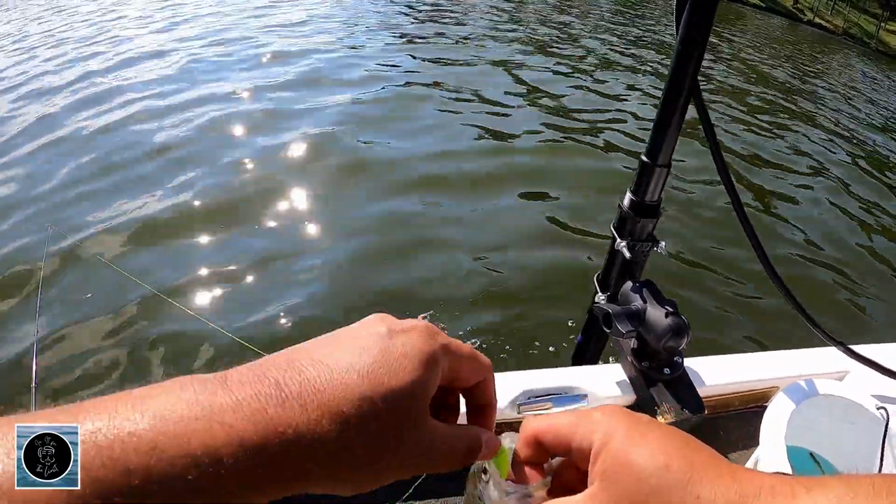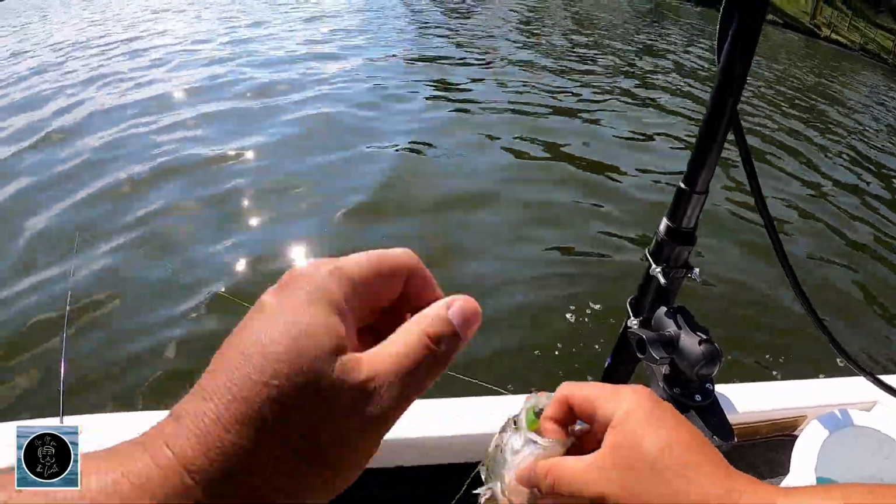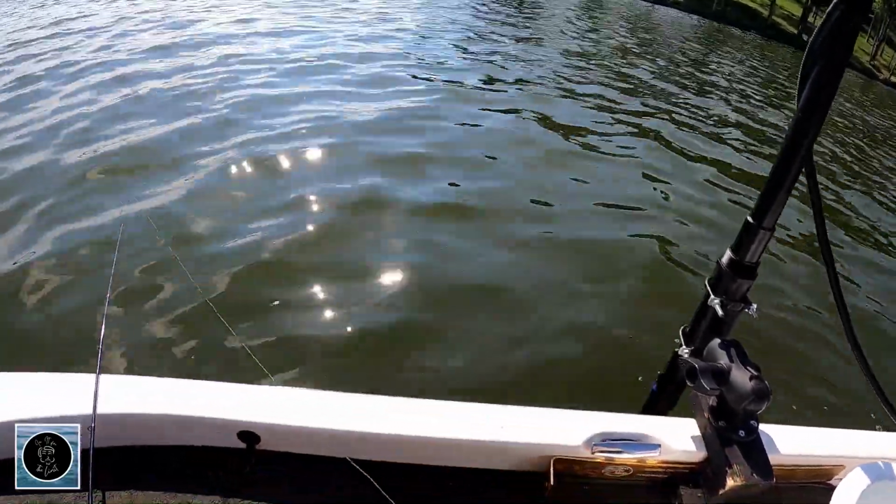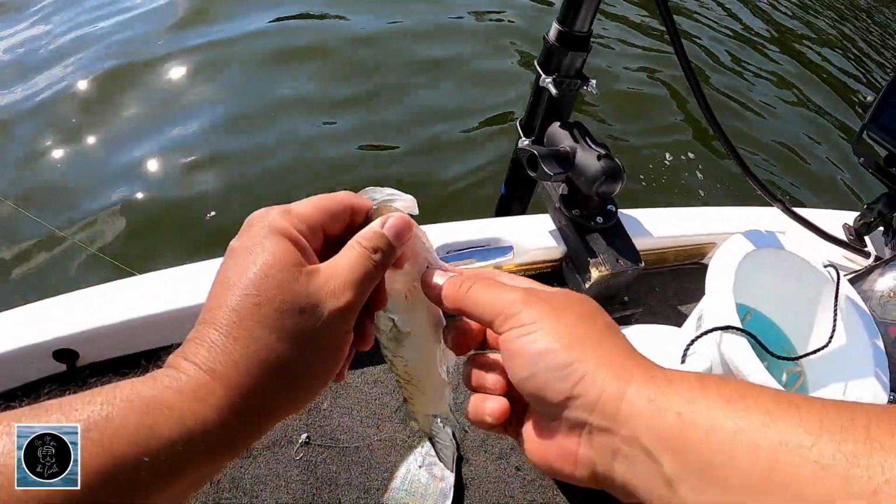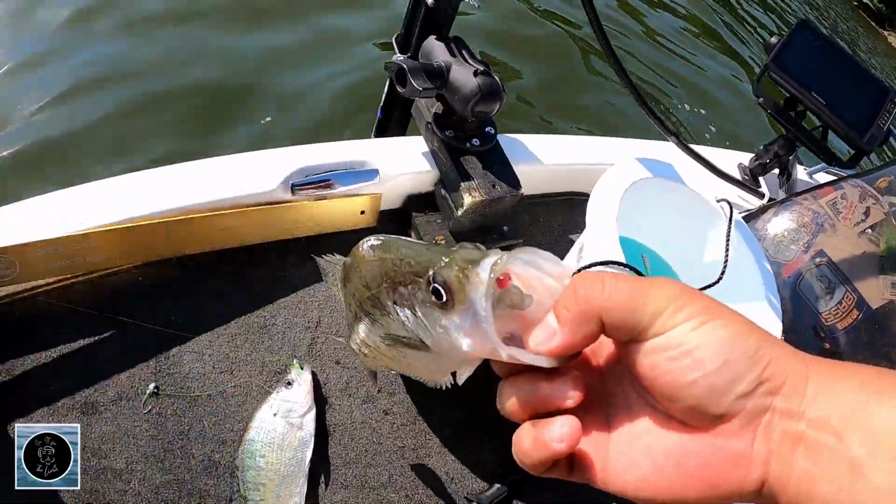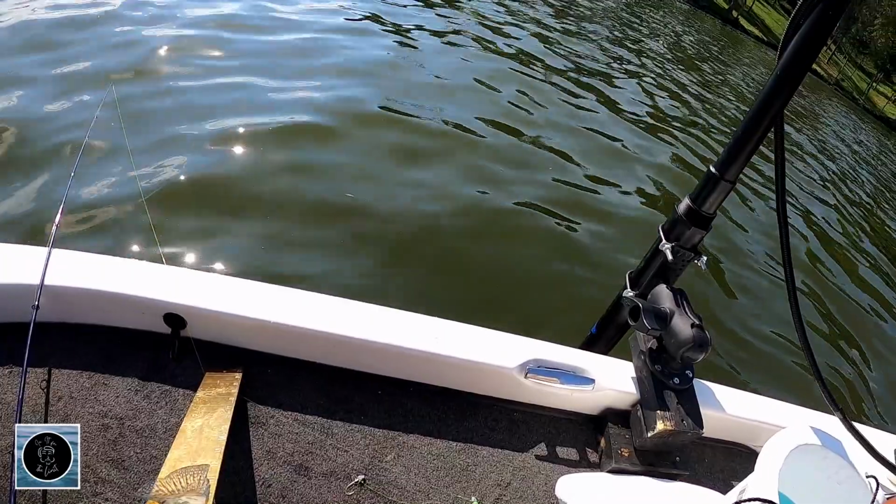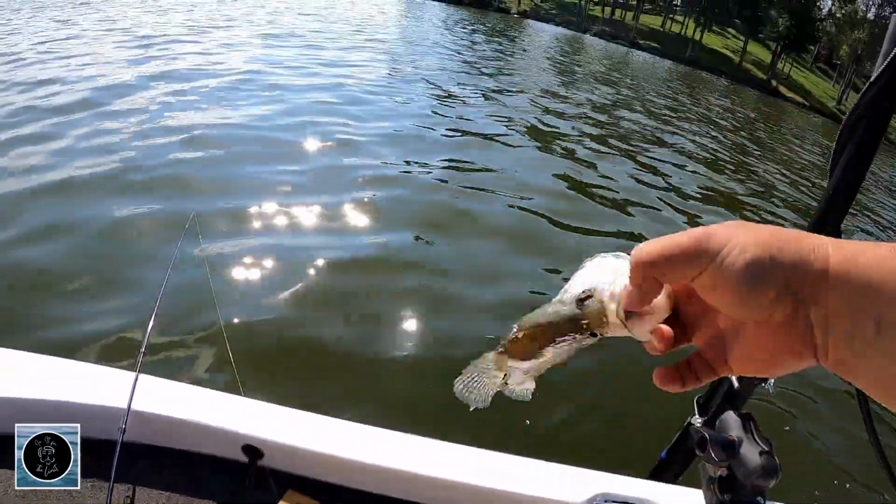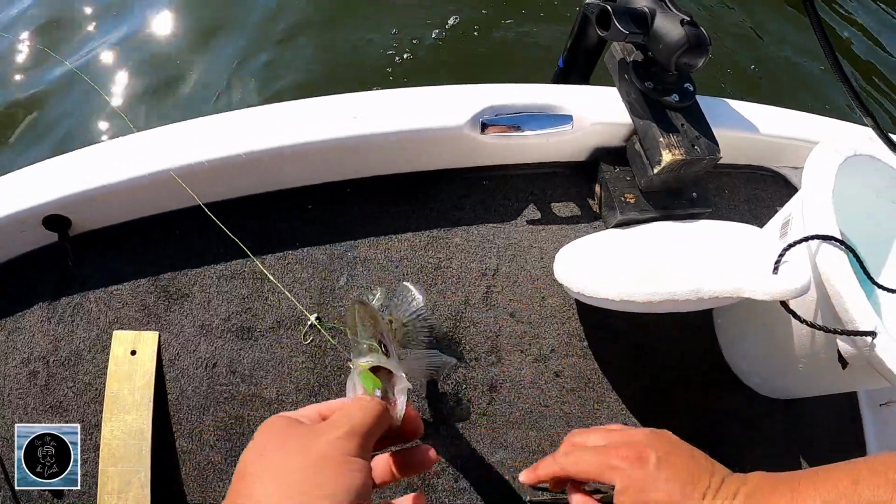So sometimes with the double rig, the purpose of the double rig is not necessarily to catch two at a time. That's not my main purpose. Let's go ahead and measure this one and get in the water. Pretty sure this one's a keeper. He's 11 and a half. That's an 11 and a half one. This one might actually be a keeper. He's probably 9.